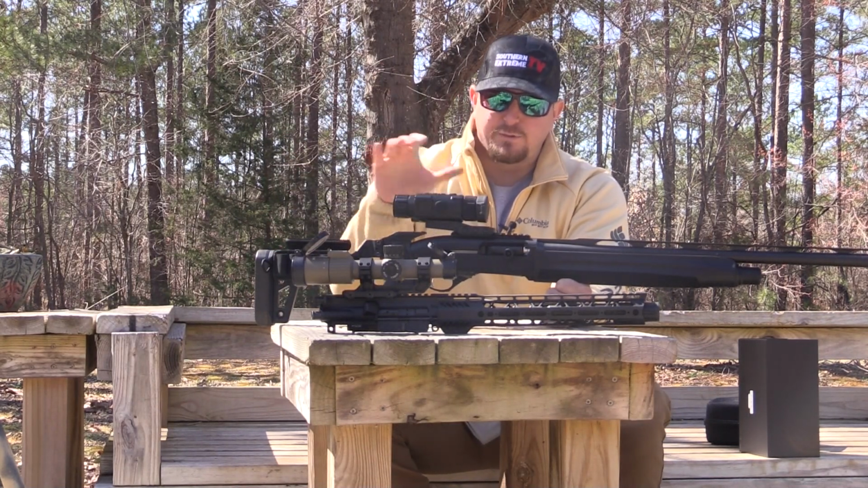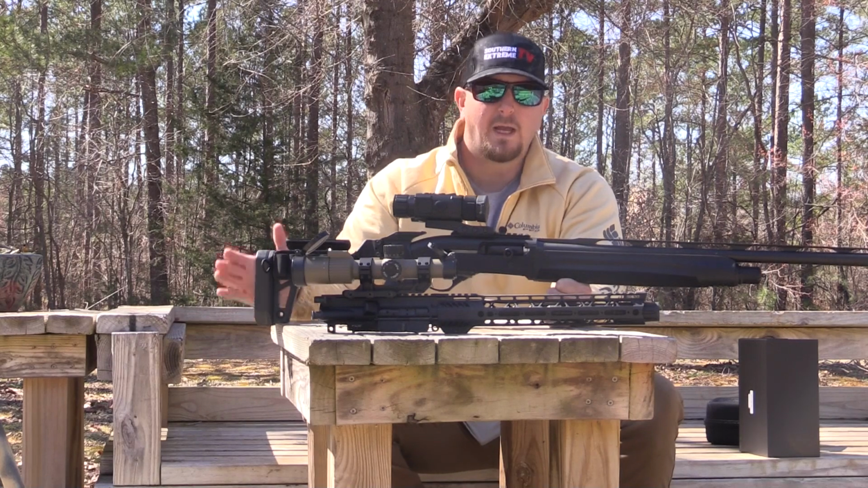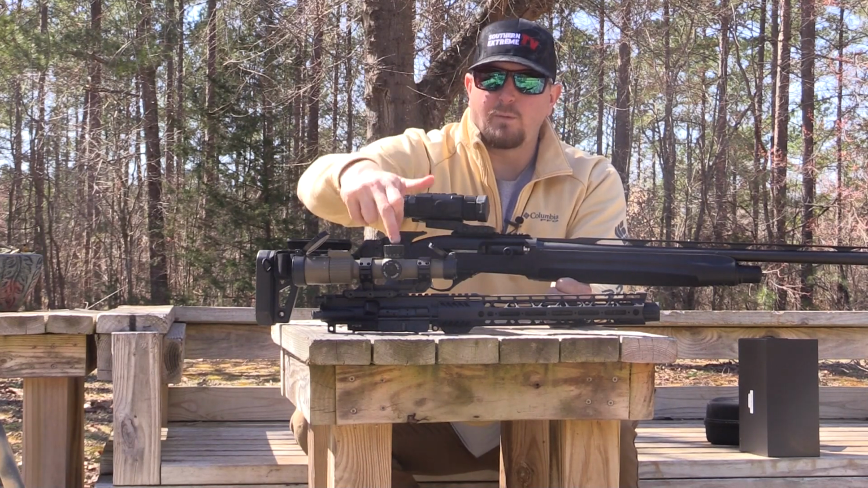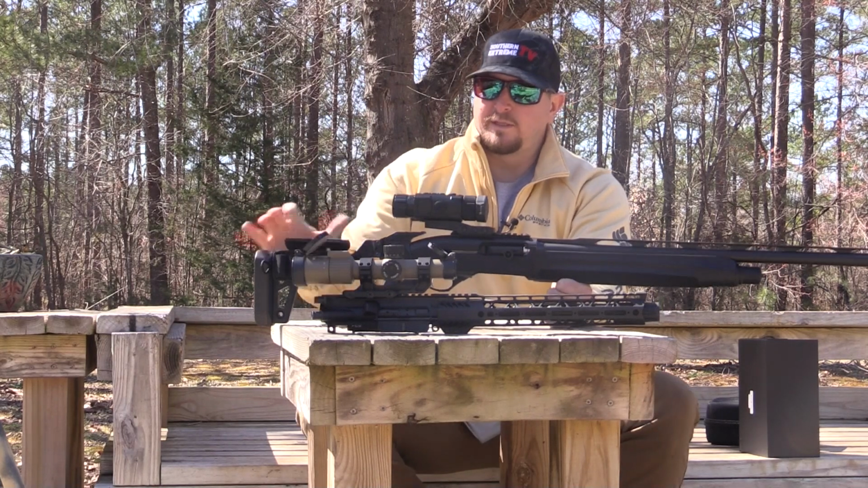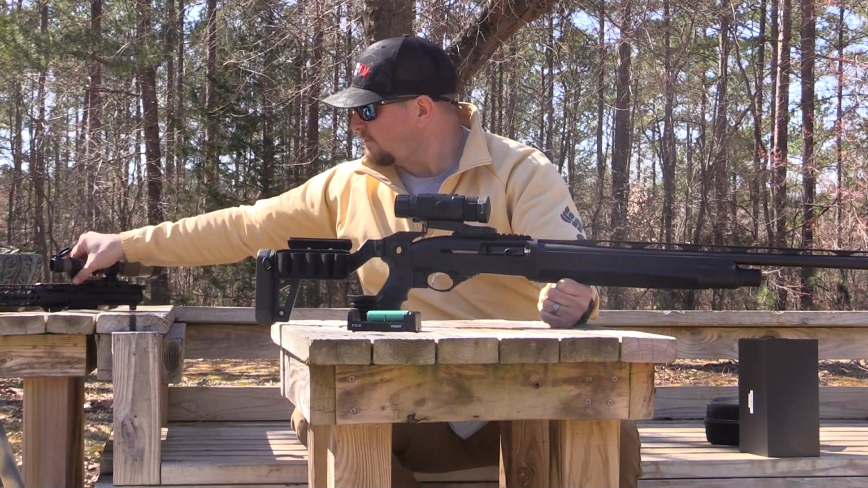Where this Hydra is really going to shine is, again, like I mentioned earlier, that 250 yards and inside, it's really going to do a great job. It's going to be an awesome way for you to utilize it as a scanner, utilize it out in front as a clip-on with an LPVO optic, or you can even do like me and you can put this son of a gun on a shotgun and have a really, really slick little setup right here.